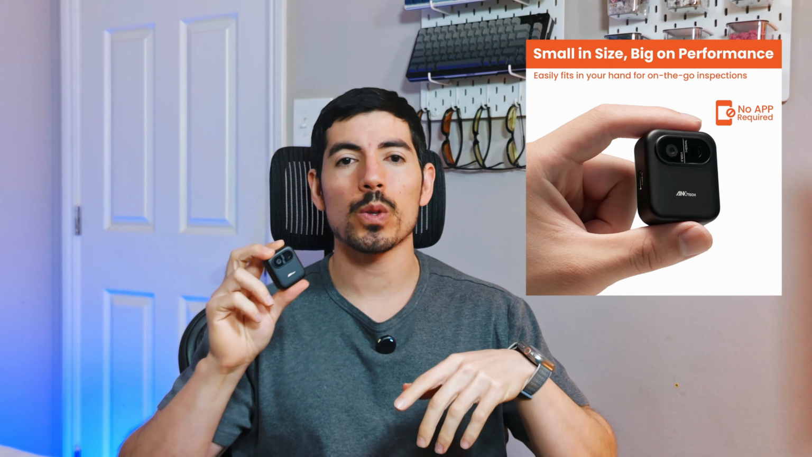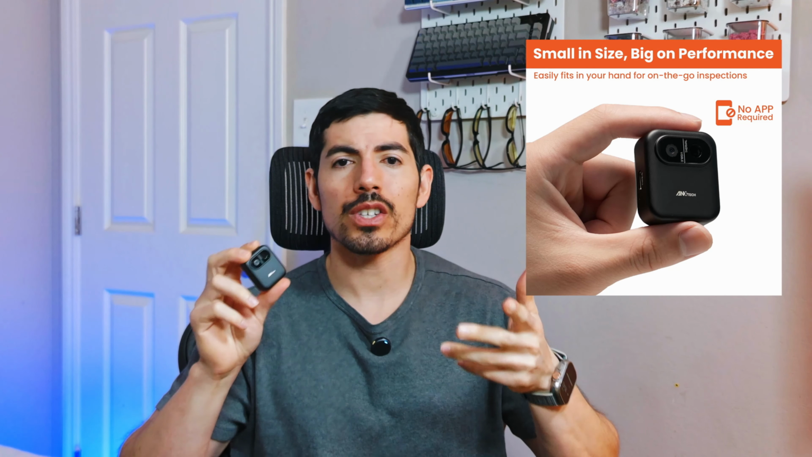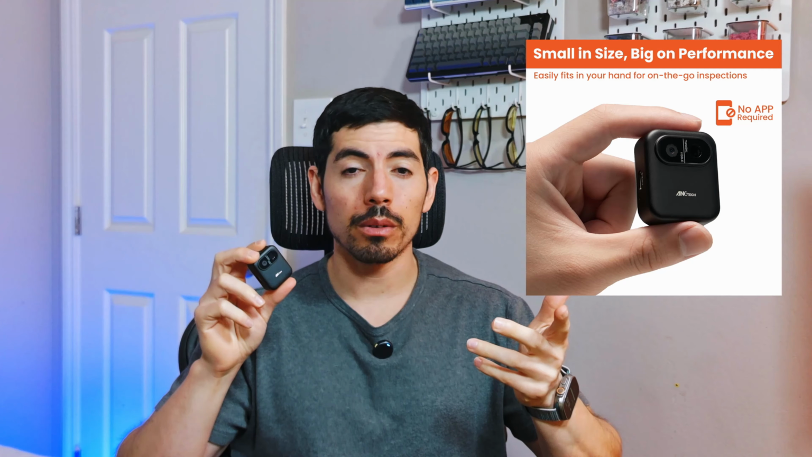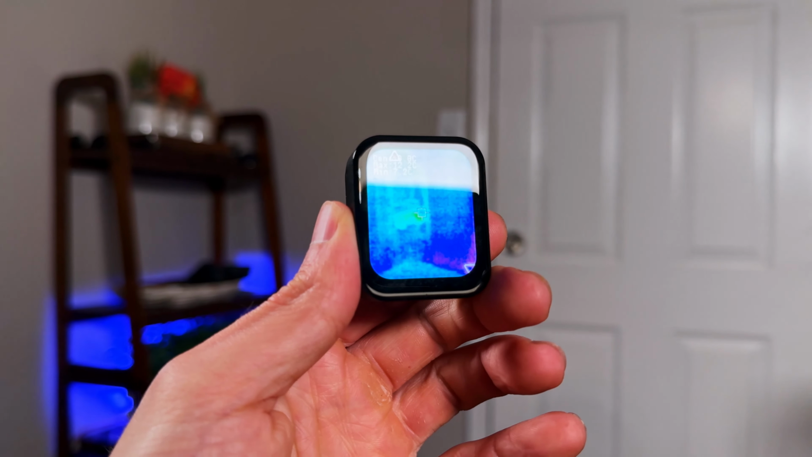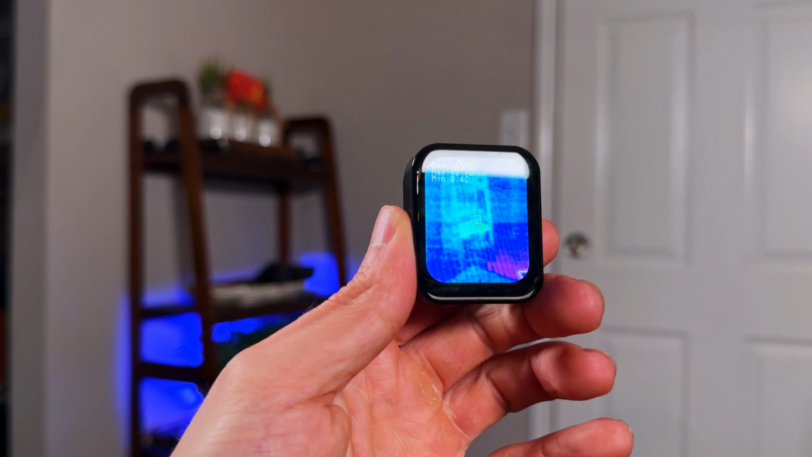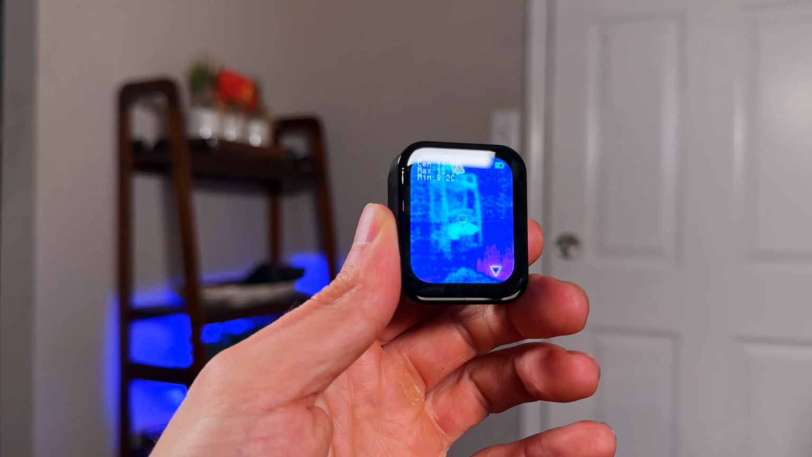Okay, so what do I like about this? So first, the size. It actually fits in your pocket. Most thermal cameras are bulky accessories, and this one is just grab and go. Second, there's no app required. So one button, you're up and running, really easy to use. And then overall, the image quality is solid for checking temperature differences around the house. Again, it's not gonna be your super expensive thermal imager, but this one actually does work well.